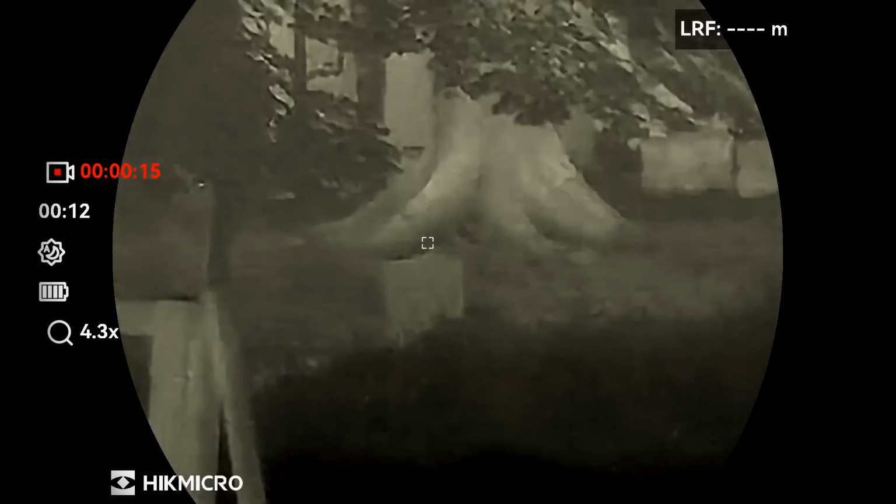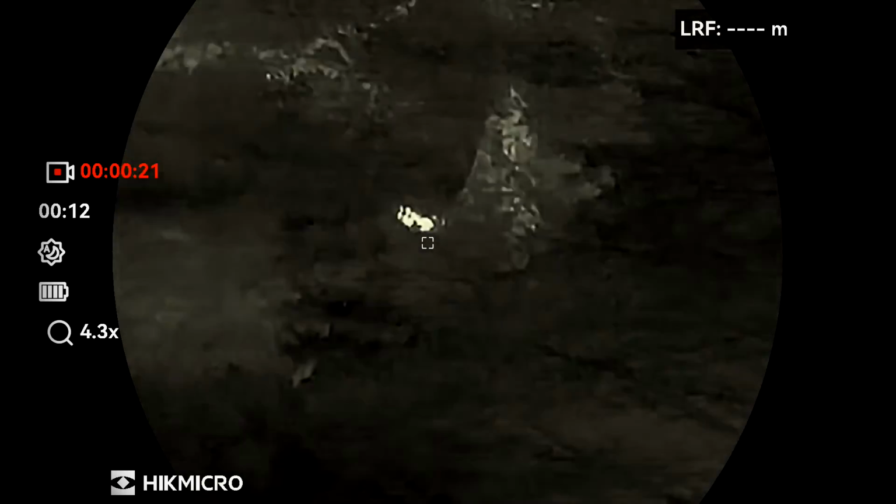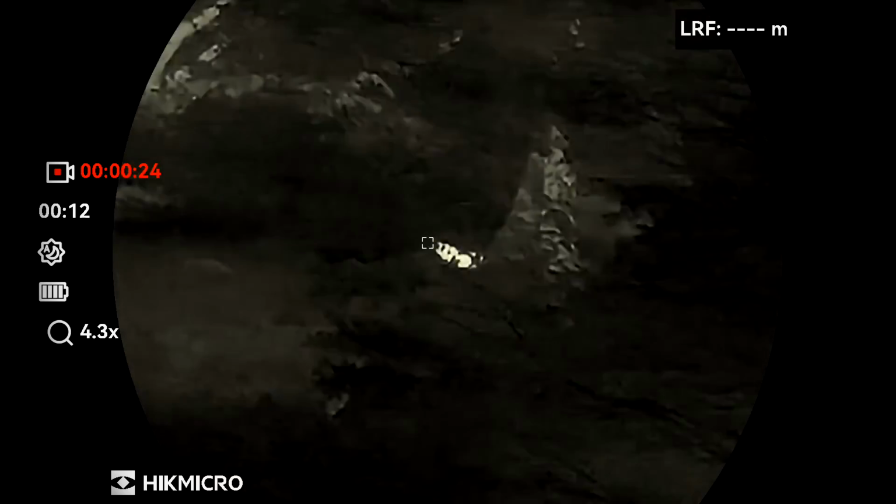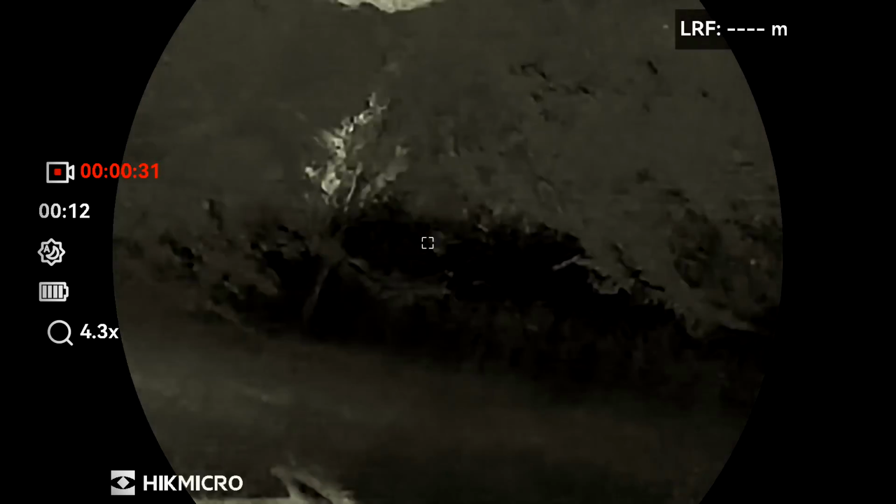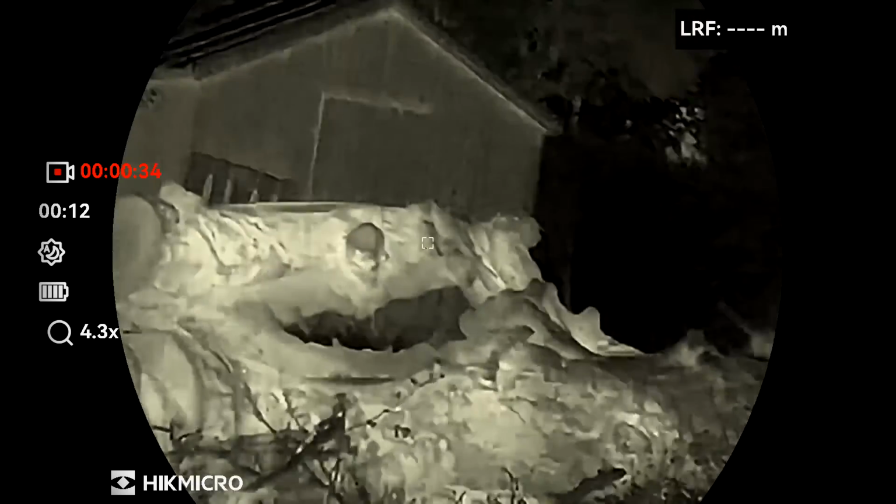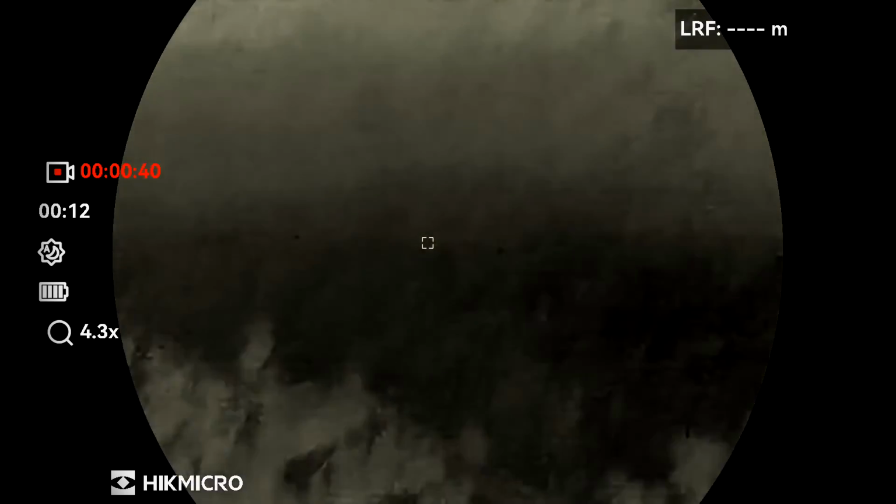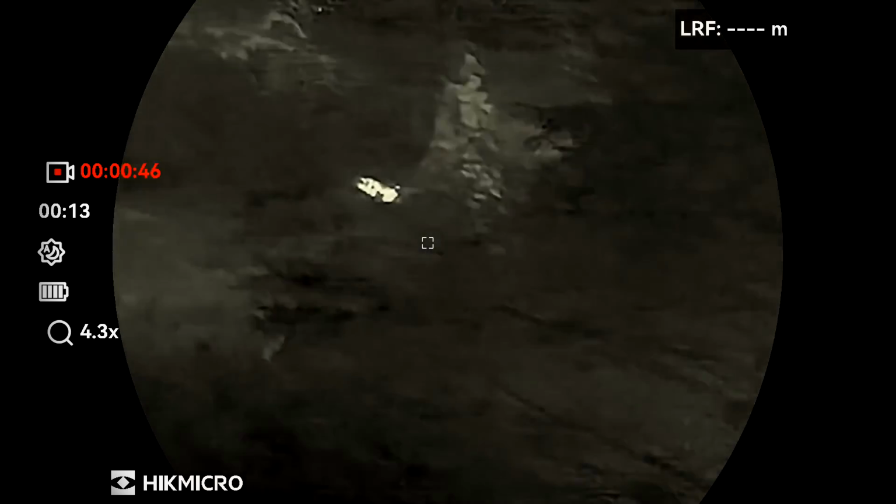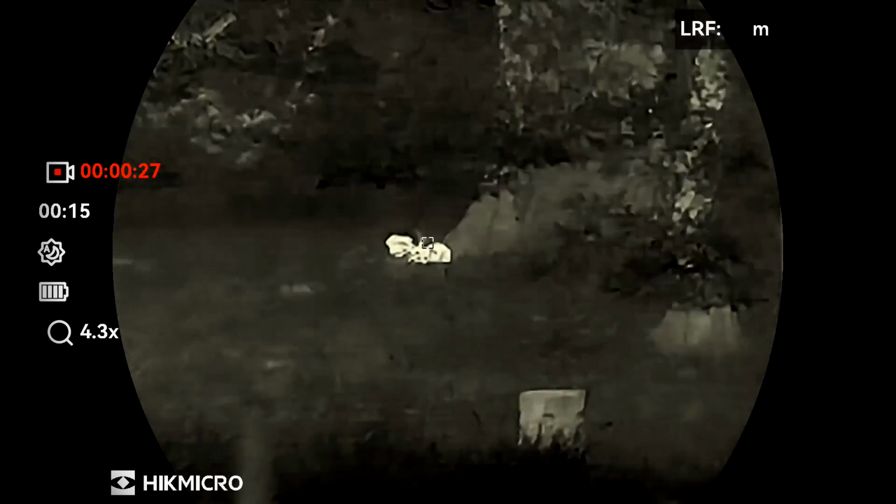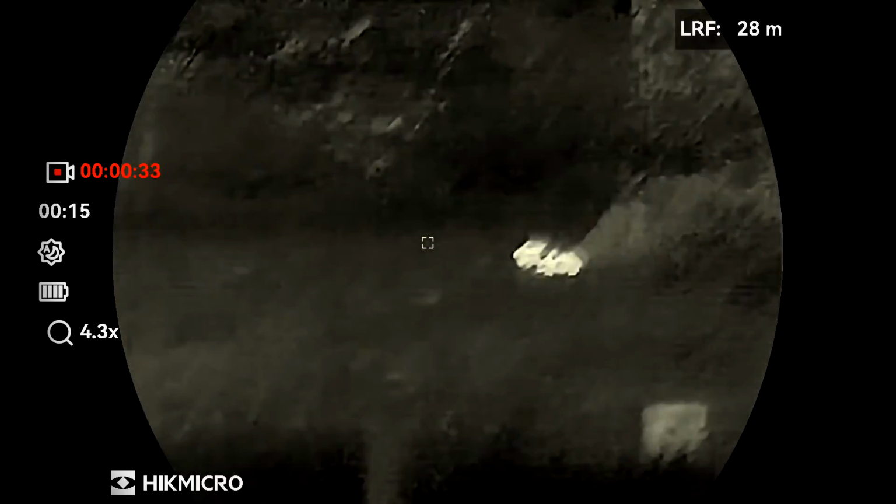Front garden. Where's the rabbit? Excuse the shakes, this is handheld in my left hand, I'm leaning on my right crutch. At 38 meters.